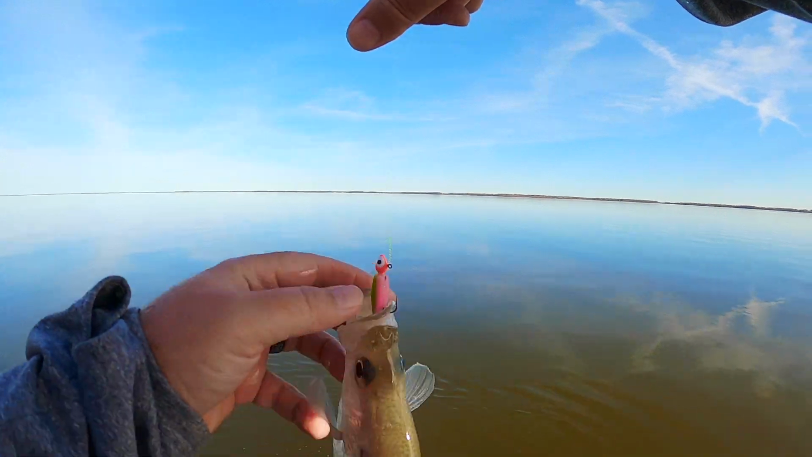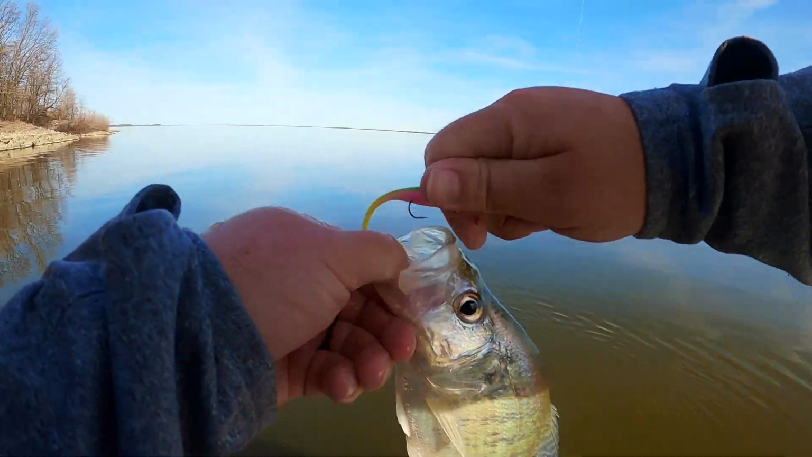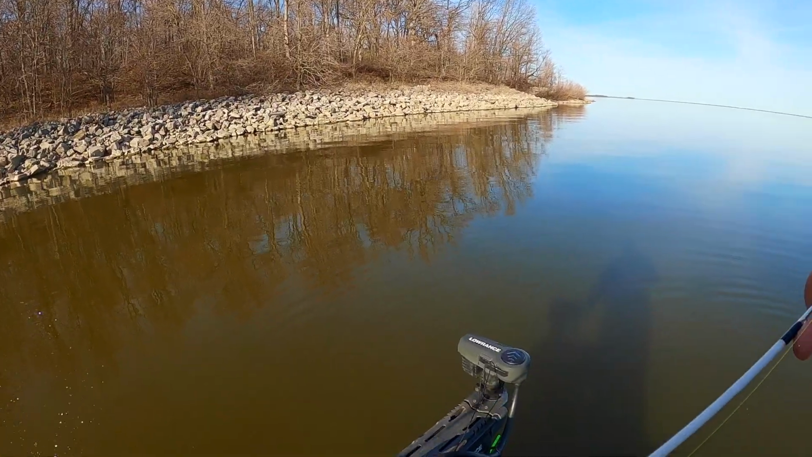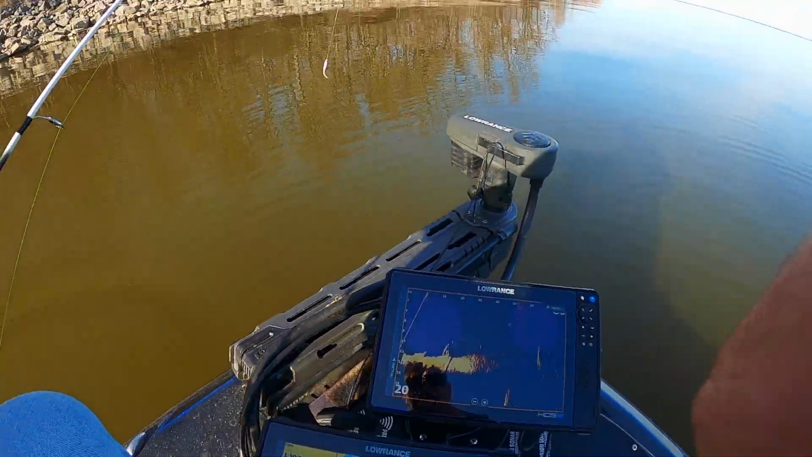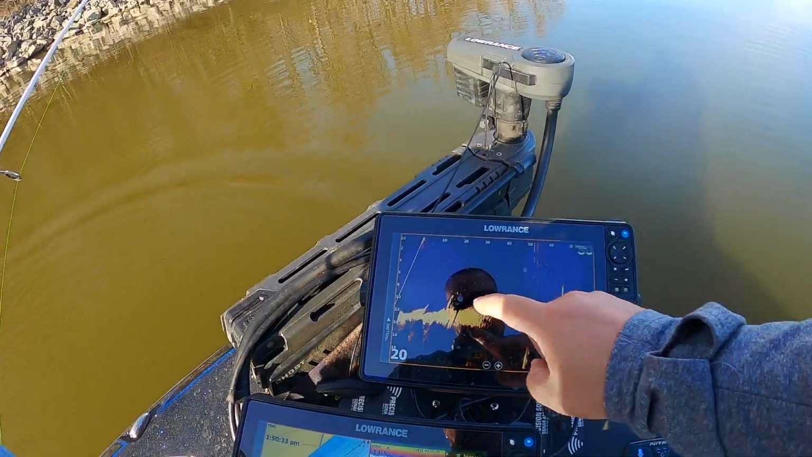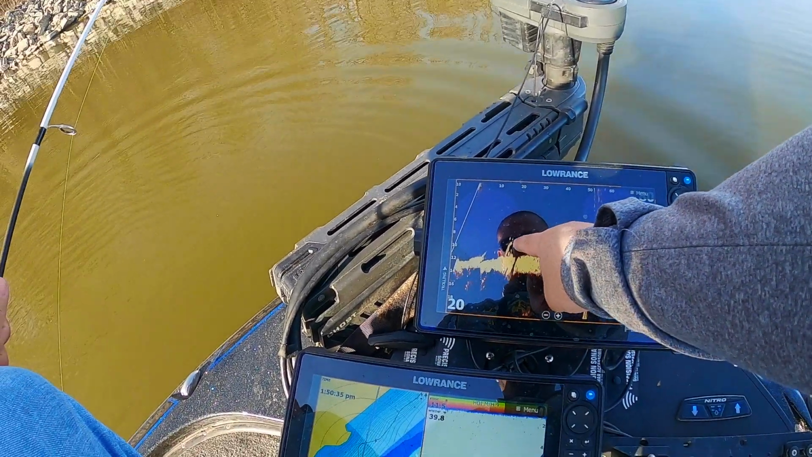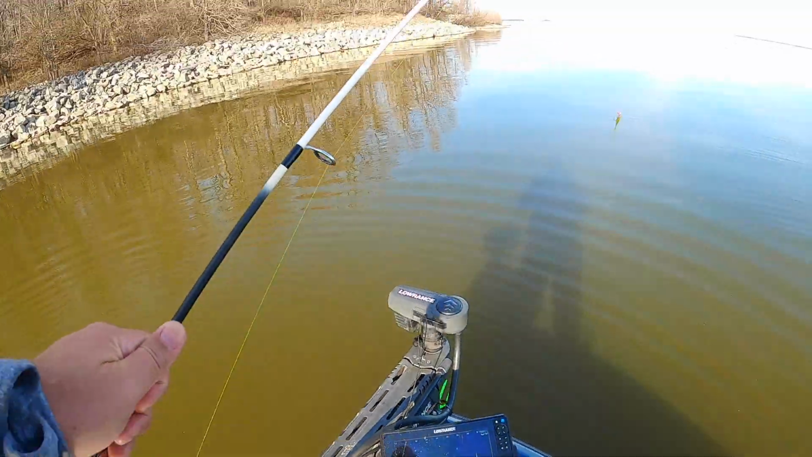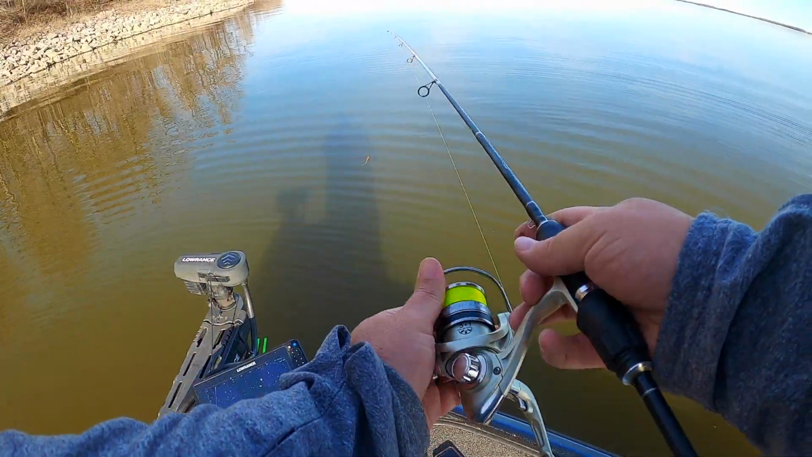I don't know if this is just crappie on, it kind of looks like a stump that's down there. Hopefully you guys can see that, but there's a little bit of a stump, something right there, and you can see all the individual fish on it. It's a little 2 casts in a row though, we've got one off of it.